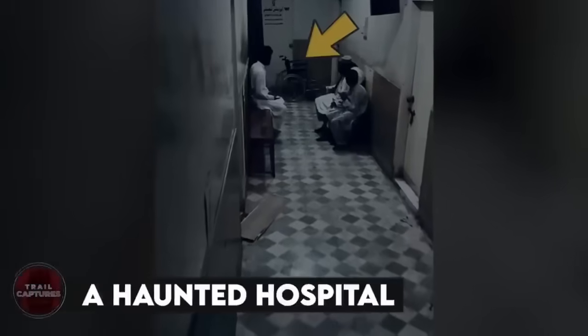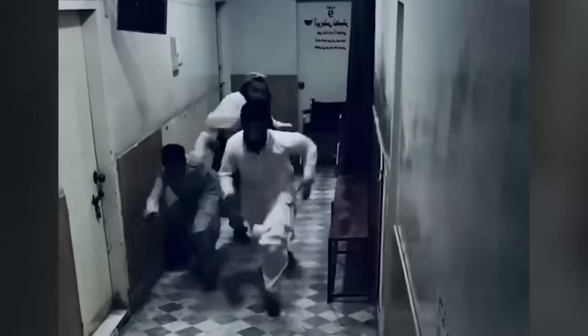Isn't that creepy? A haunted hospital. In July 2022, something strange happened in a hospital. While we see people waiting in the lobby, a surgeon appears, scared, and runs away, tripping here and there. The people there did not give it much importance until they see a wheelchair coming from the left, and then it turns towards them on its own. That's when they knew it wasn't something funny. It was a haunted hospital.